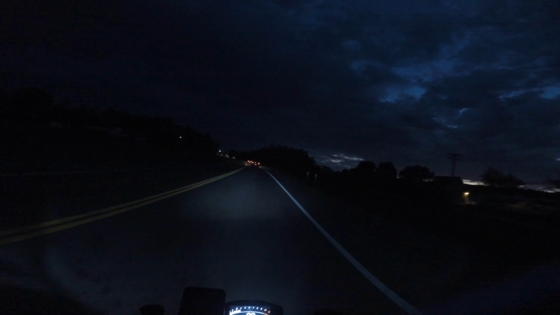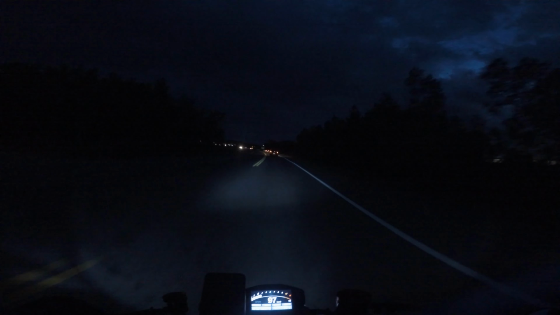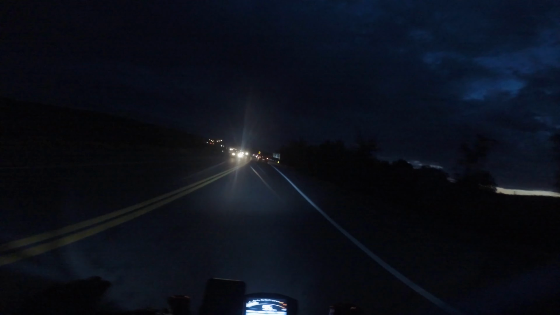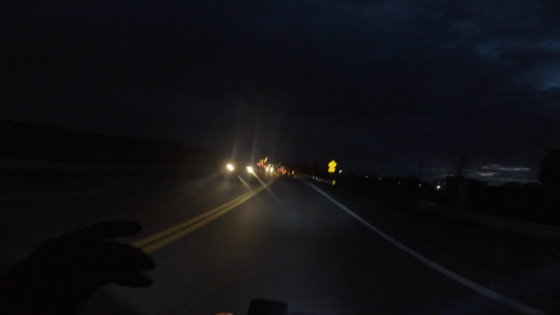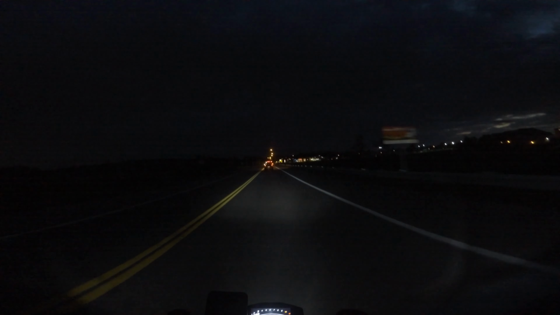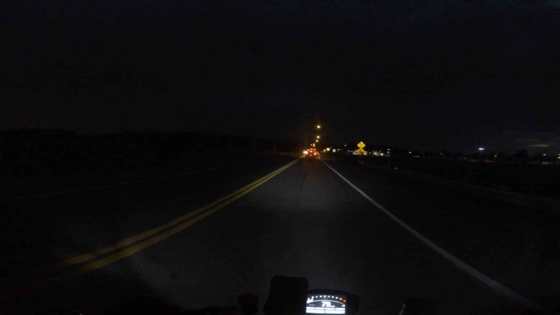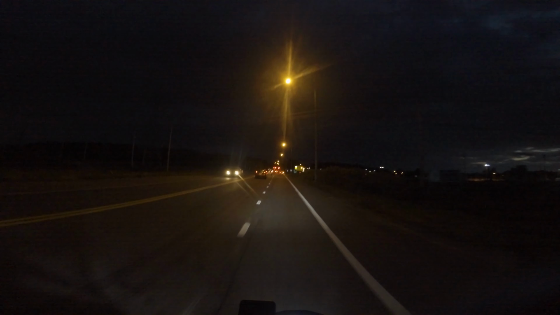I've only ridden in the dark once this year. I haven't really ridden at all. Last season, most of the time I was riding was in the evenings, because people would be finishing work, and we'd go out and just ride around Montreal and stuff like that. So we'd be out a lot more at night. Even for me this year, it's been a pretty rare occurrence.